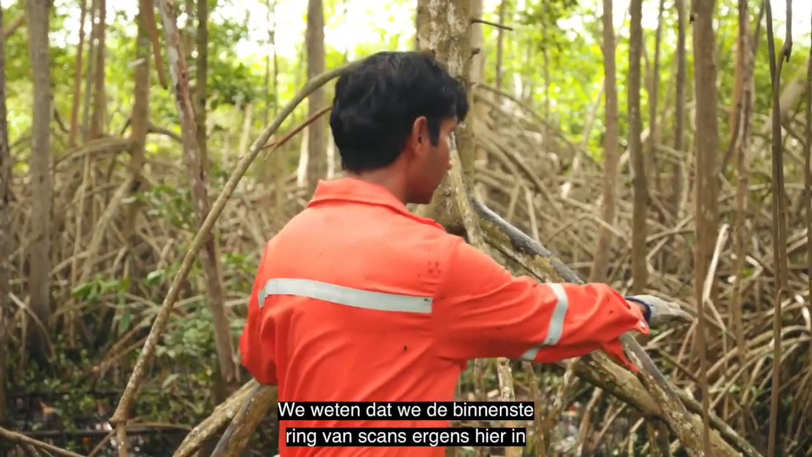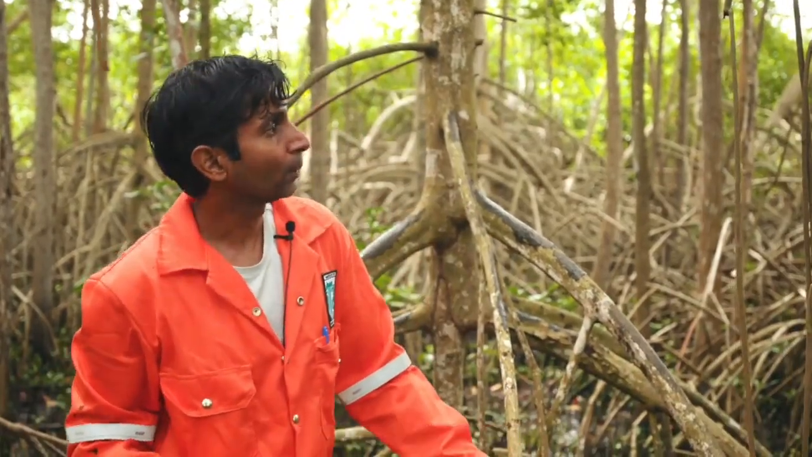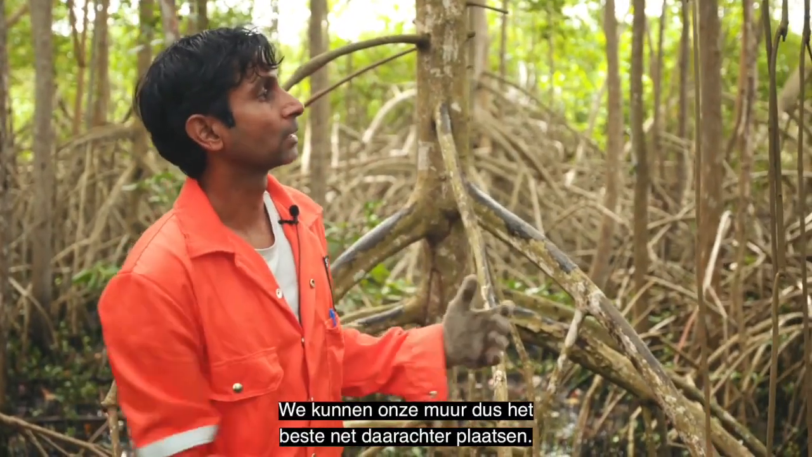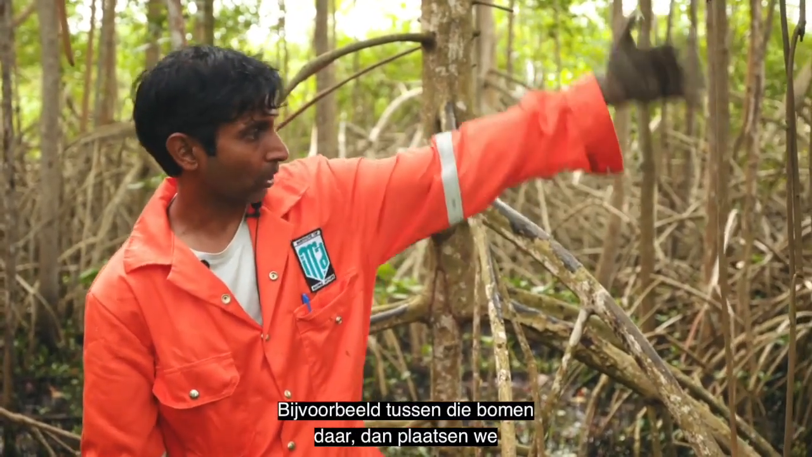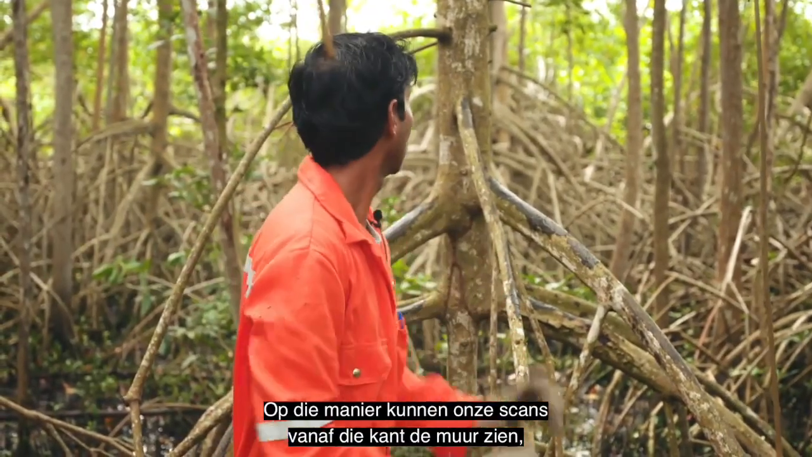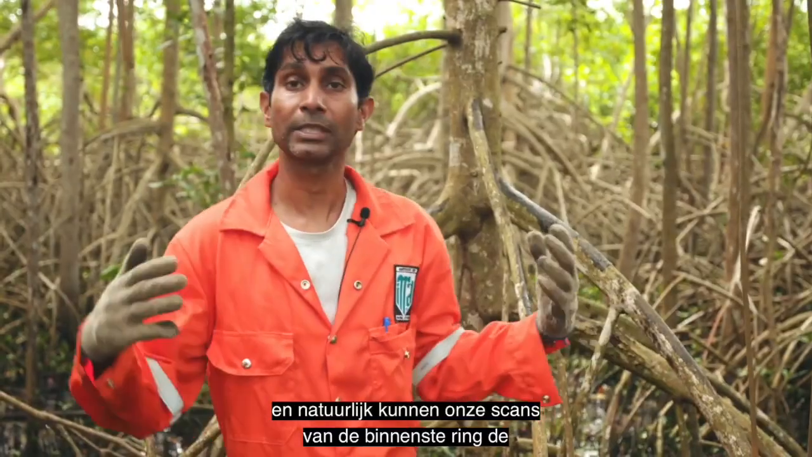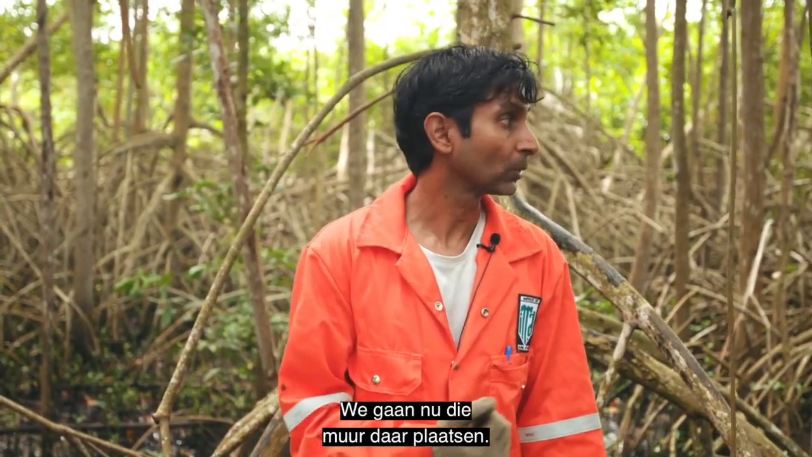So we know we're going to be doing the inner ring of scans somewhere around here. So we should probably put our wall just beyond it. For example, between those trees over there, we'll place the wall there. So therefore, our scans from over there will be able to see it. Our scans from over there will be able to see it. And obviously our inner ring scans will be able to see the wall. So we'll now put up the wall over there.